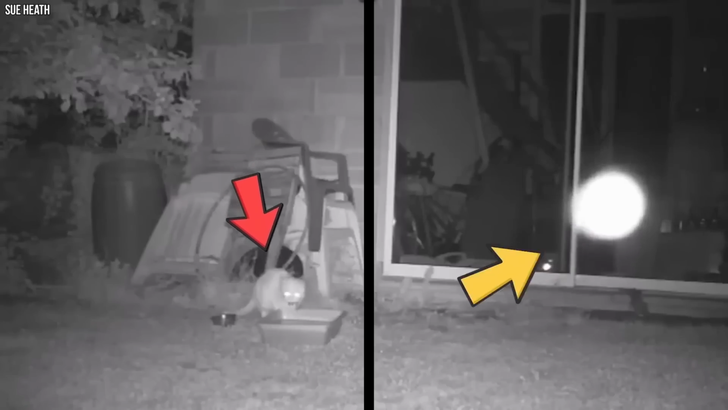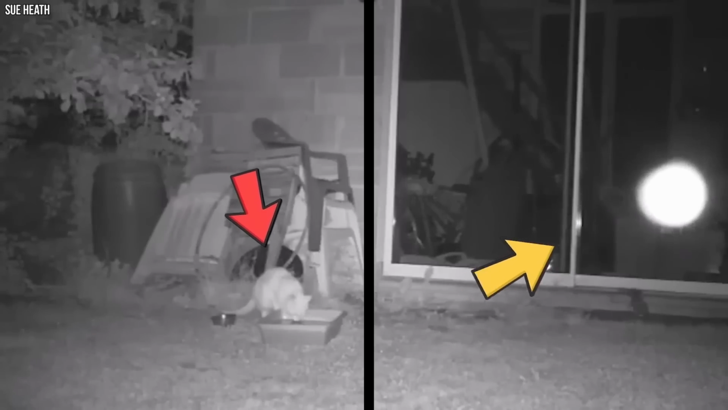The stark contrast between the innocent kitten and the spooky glowing orb added an extra layer of fear to the scene. This camera captured a moment where the ordinary and the bizarre collided, leaving you pondering whether there might be something happening beyond our comprehension. It's the kind of experience that lingers, leaving you feeling unsettled and curious to uncover the mystery behind that spooky encounter.